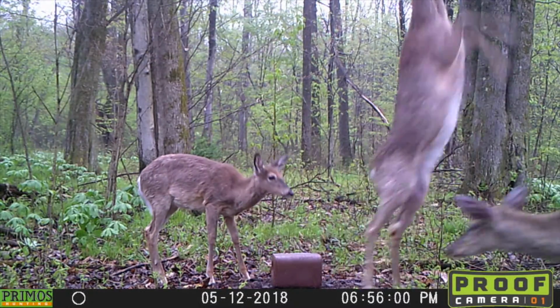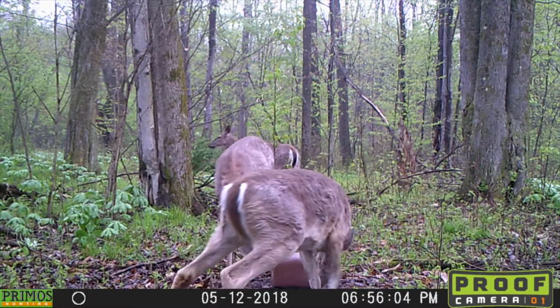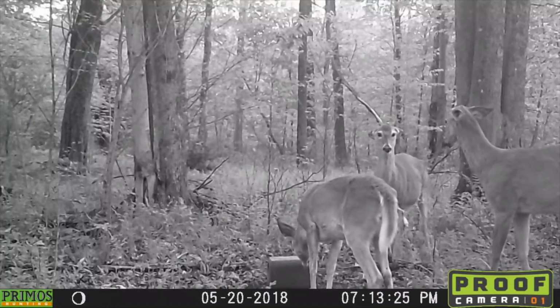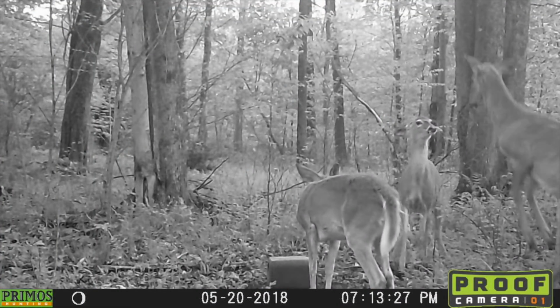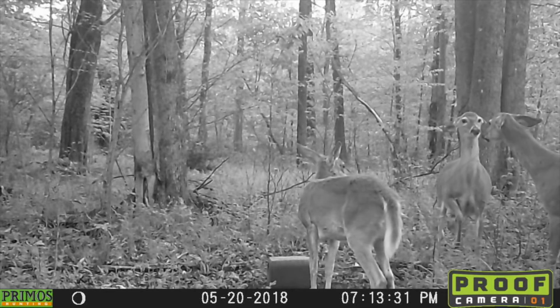Another thing that I enjoy is when you see deer doing things that you wouldn't always necessarily get to see them do out in the wild, or you would rarely see them do. In this case, I was having a mineral block out, and it was interesting to watch them really fight over the minerals, and pretty fun to watch.